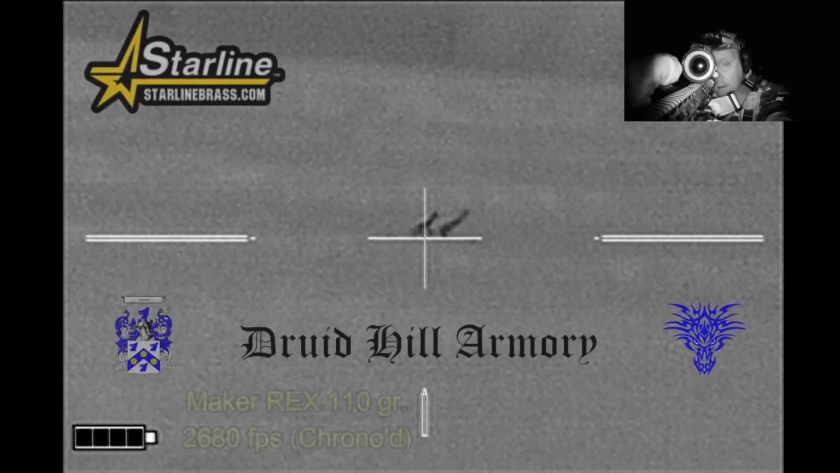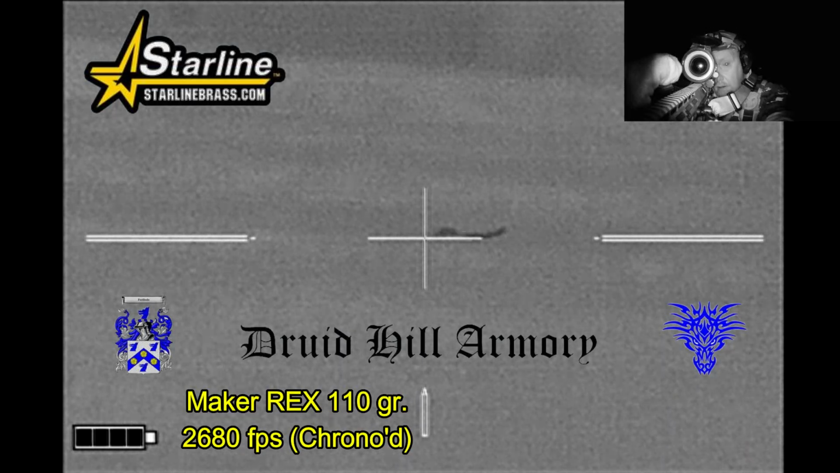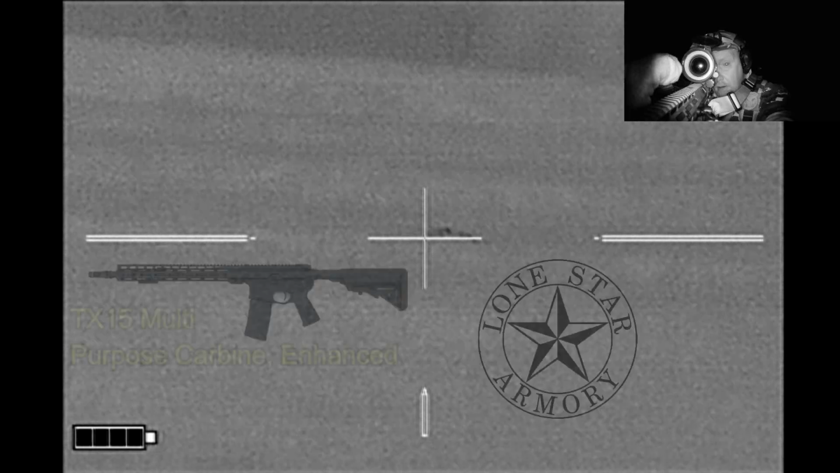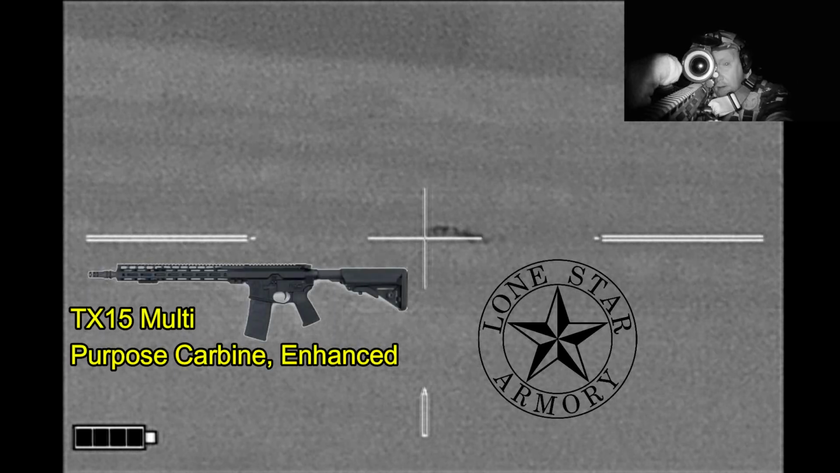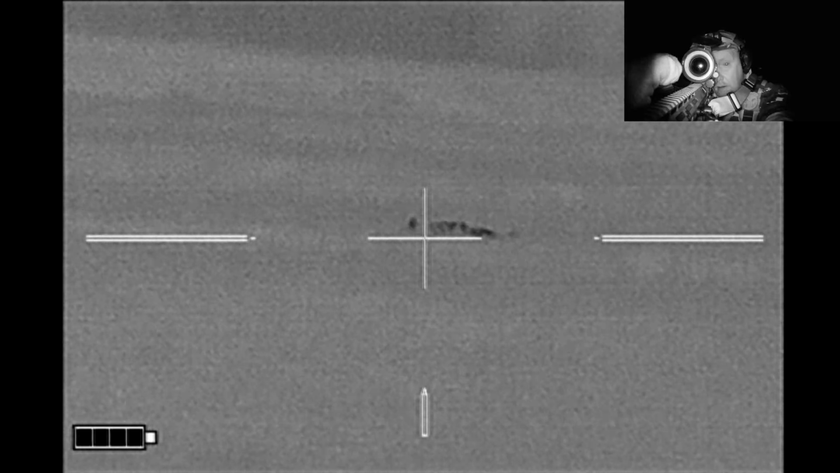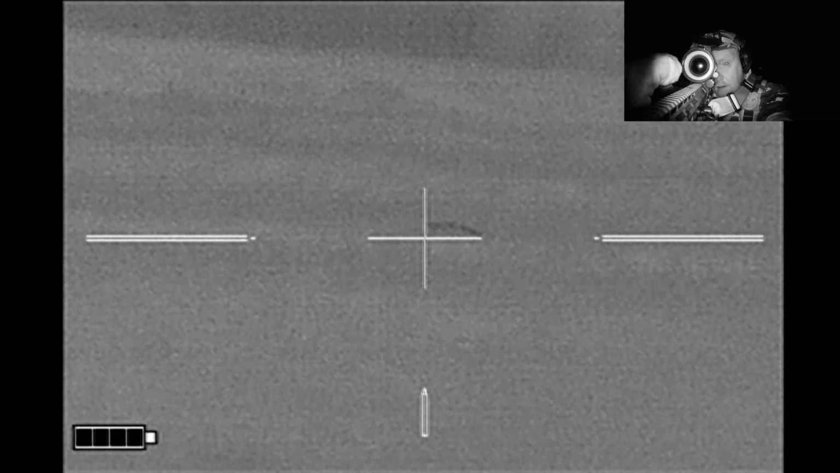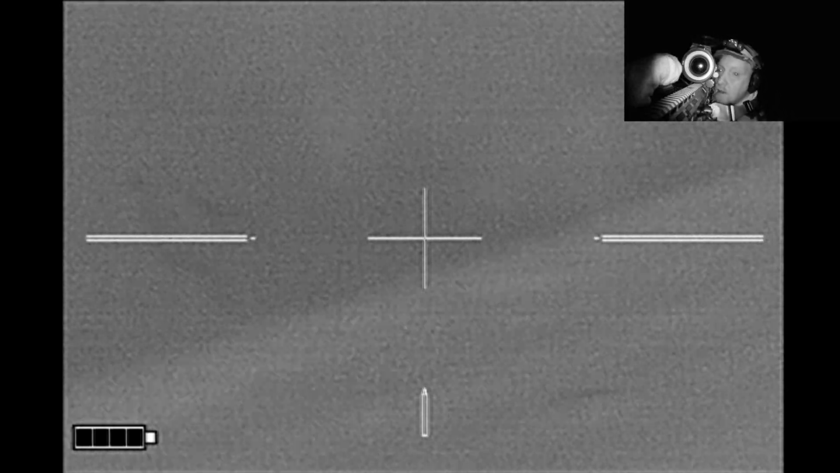So I decided to shoot him with my Maker Rex 110 grain bullets loaded by Druid Hill Armory into Starline brass, being shot through my Lone Star Armory TX-15 multipurpose carbine, before he winded me and took off. As he was still moving around quite a bit, I took a quality assurance shot just to make sure that he stays down.